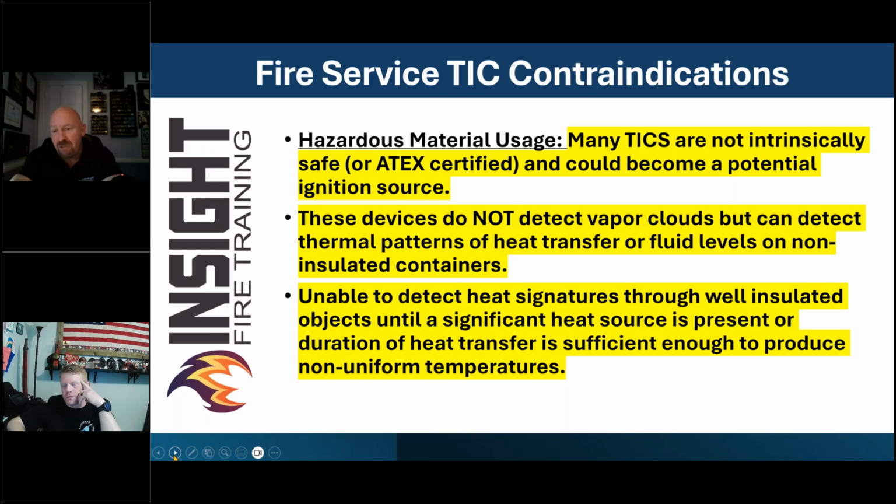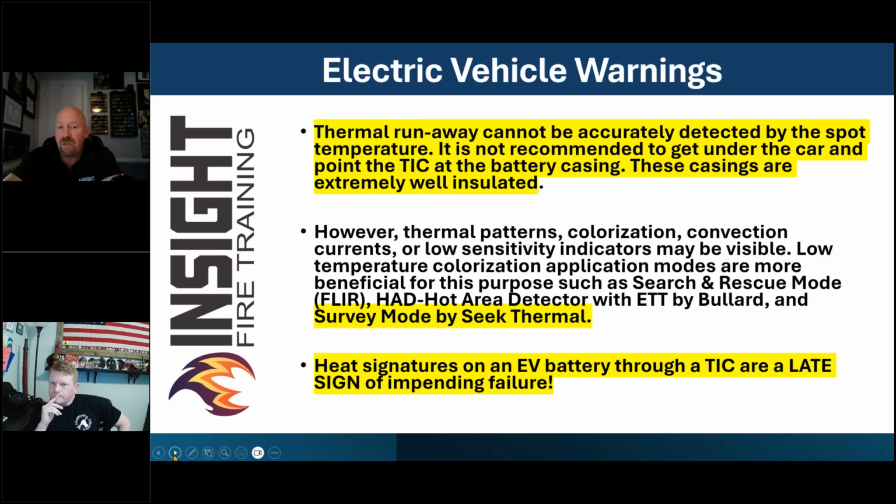And what you mentioned earlier, I wanted to ask: the battery itself is almost like ultra high strength alloys. You've got layer upon layer upon layer to make it stronger. So the R value of this battery, its resistance to heat loss, is extremely high. It's designed to protect it, insulate it, cool it, as you said. So by the time we see it, we're looking at an extremely late sign.